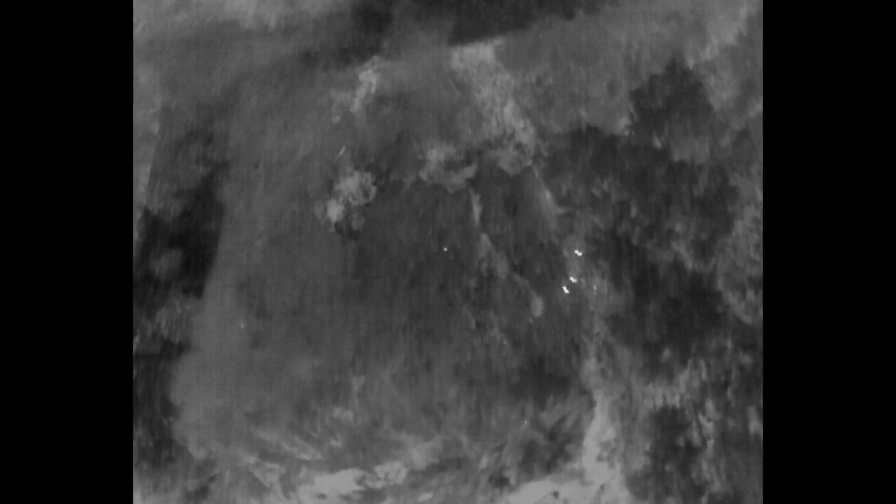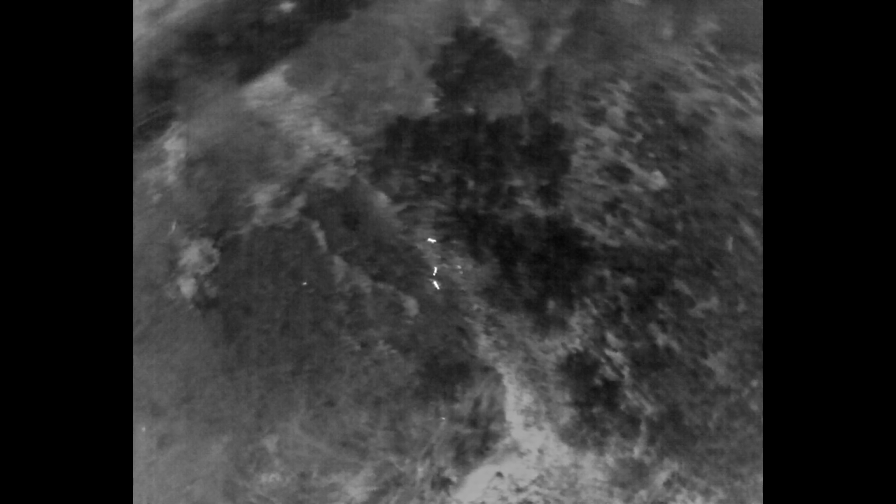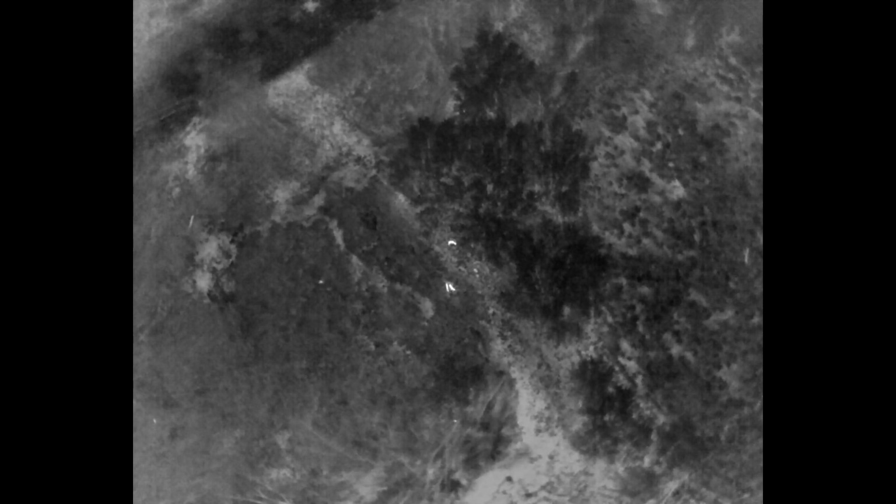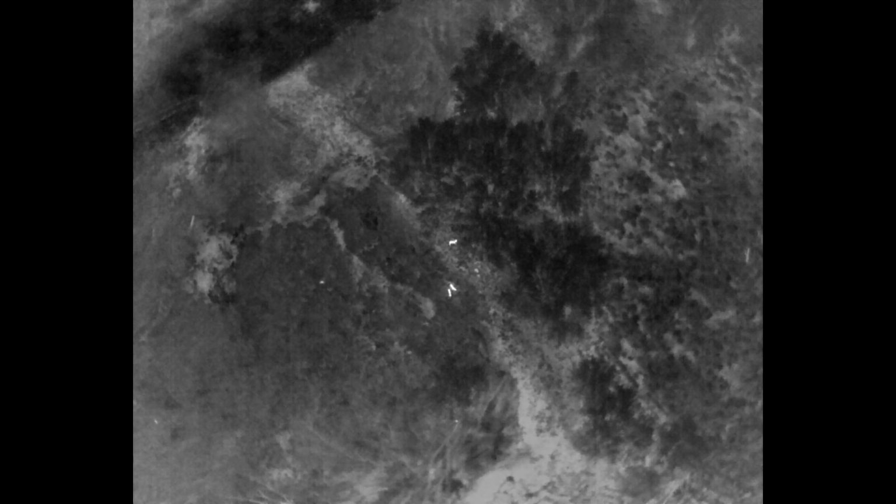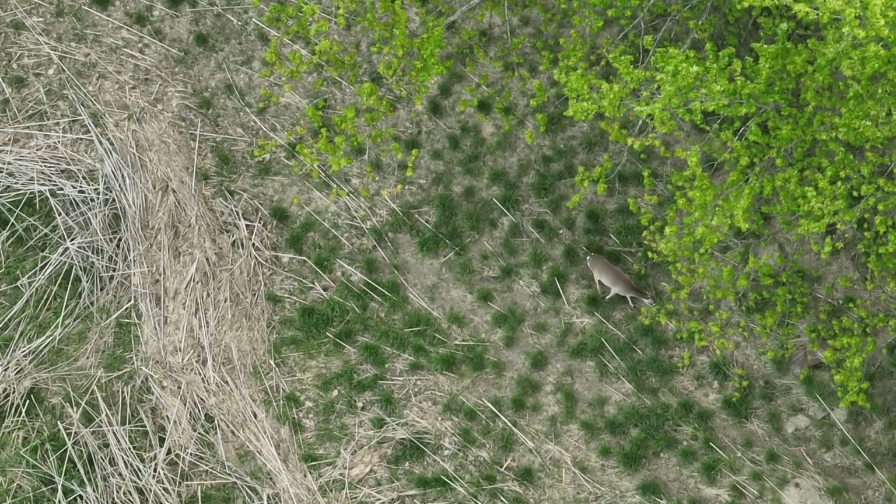Kind of a nice night. Overcast. It was sprinkling rain. Nice night for thermal imagery. But the wind wasn't super high winds. And like I said, it was right before sunset, and I was still getting good